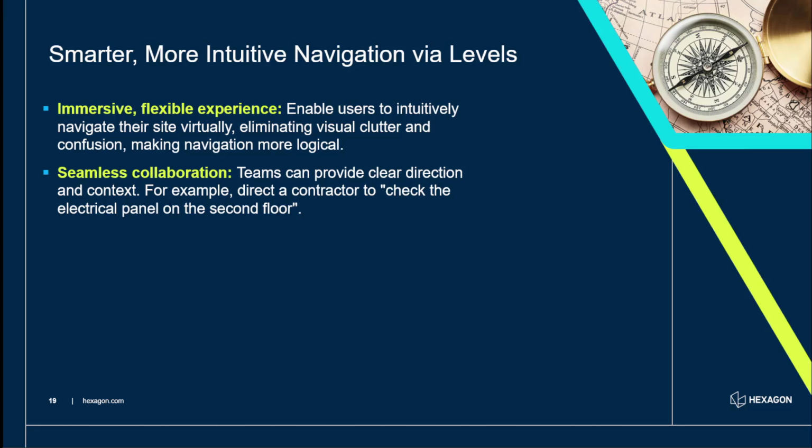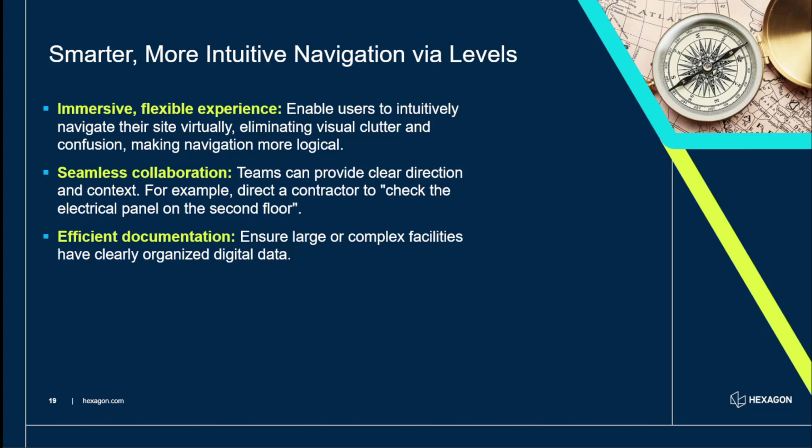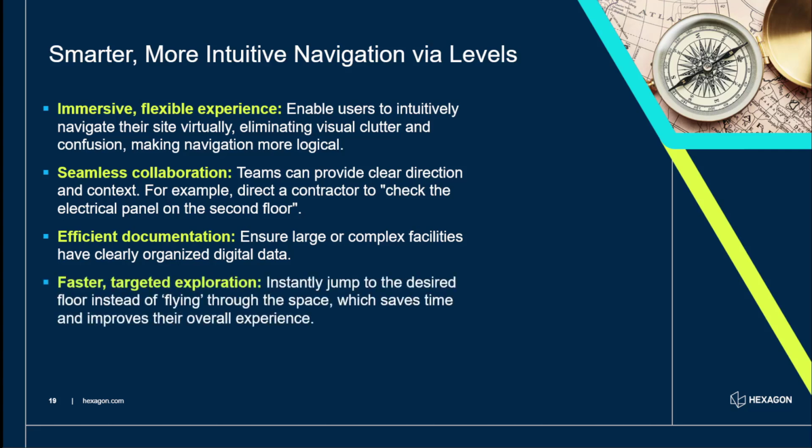But this collaborative argument, it all comes up all the time, and Levels is just going to improve that even more. Obviously, large facilities, you can now use a combination of those limit boxes and the levels to obviously give you a much, much nicer structured view of those complex sites. And obviously, targeted exploration, instantly jump to the right floor, and at the same time your minimap, your sitemap changes and will then only show you the setups that you can jump to within that level as well. So that's really, really important.